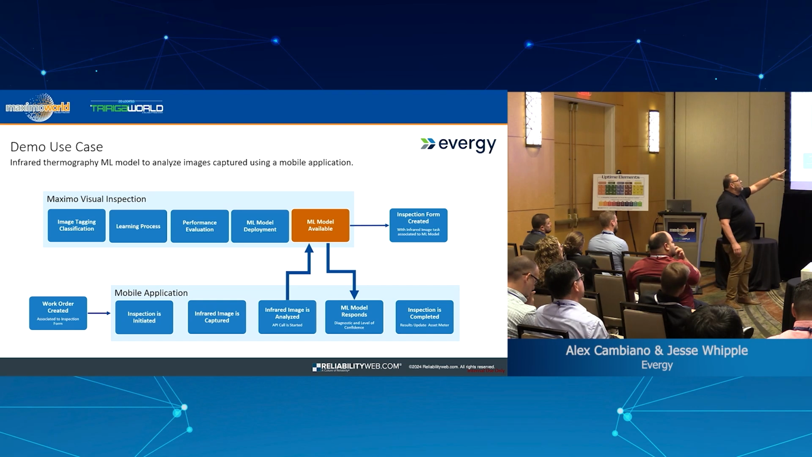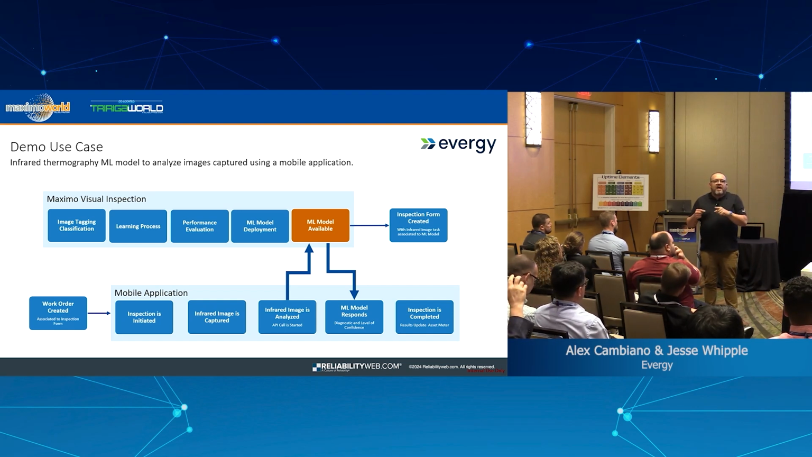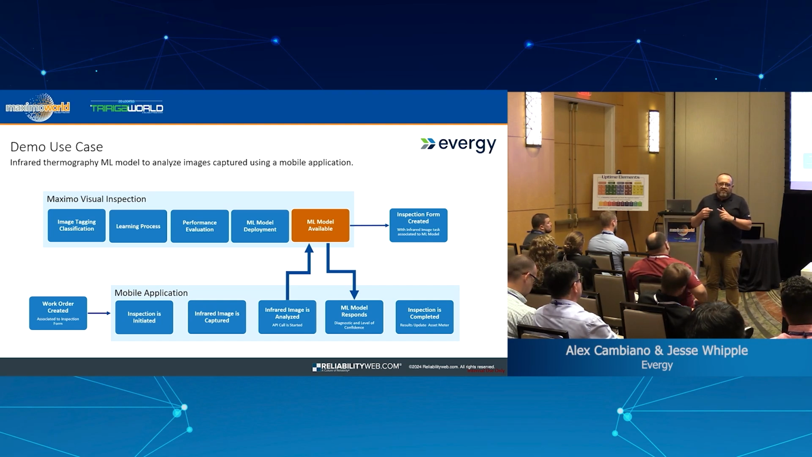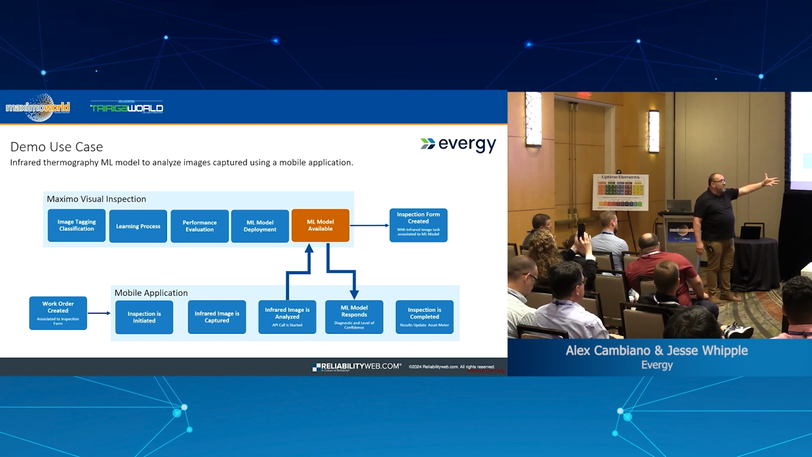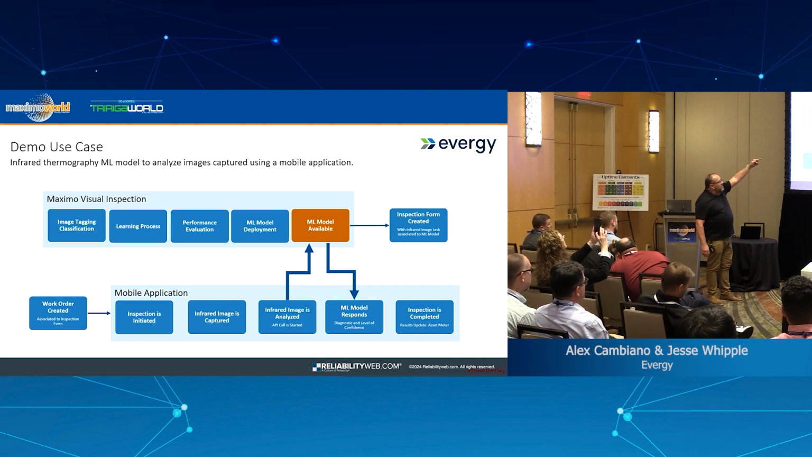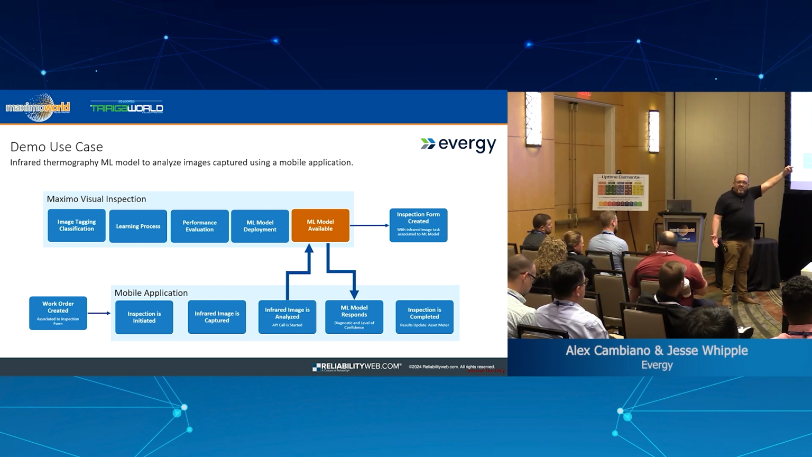For this demo, what we did, we created an inspection form in Maximo Manage. One of the steps of the inspection form is connected to the machine learning model, and so it will give you the results of the thermography while you're doing the inspection in the field, okay? So a work order is created, the inspection is initiated, the infrared image is captured, the infrared image is analyzed by the model that is available and directed to, and you have the response.